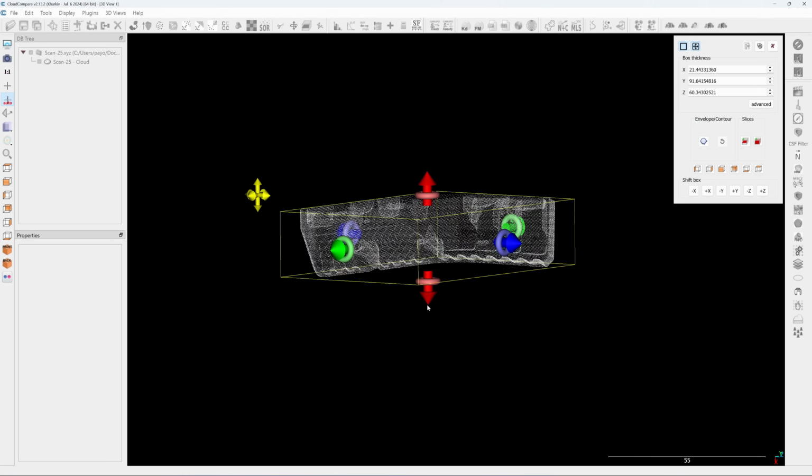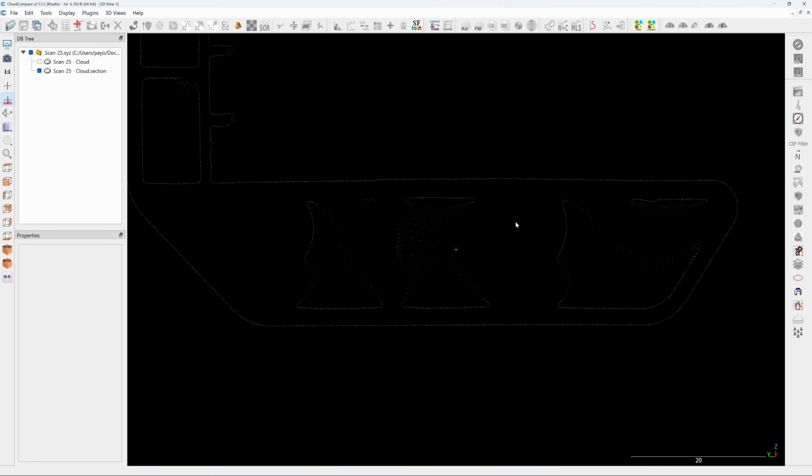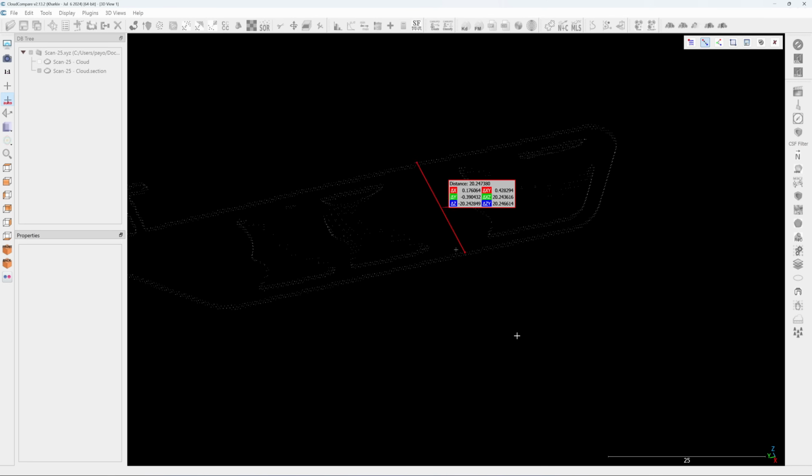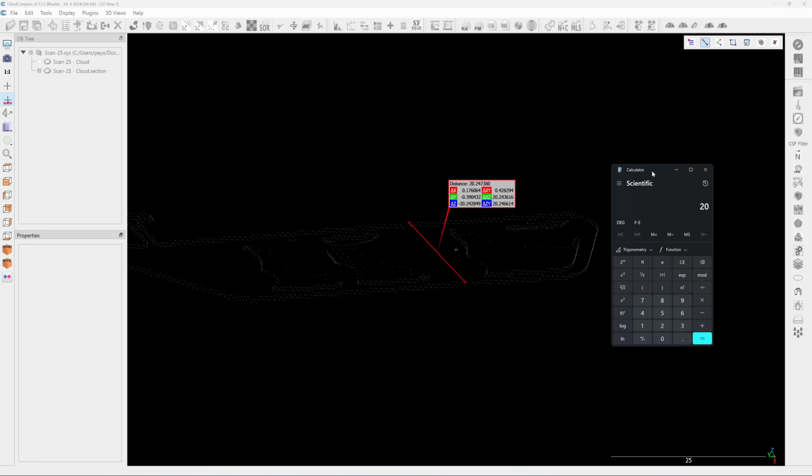I'm going to slice it. Going to measure dimension. 20.24. Okay, so 20.15 minus 20.24, so 90 microns.